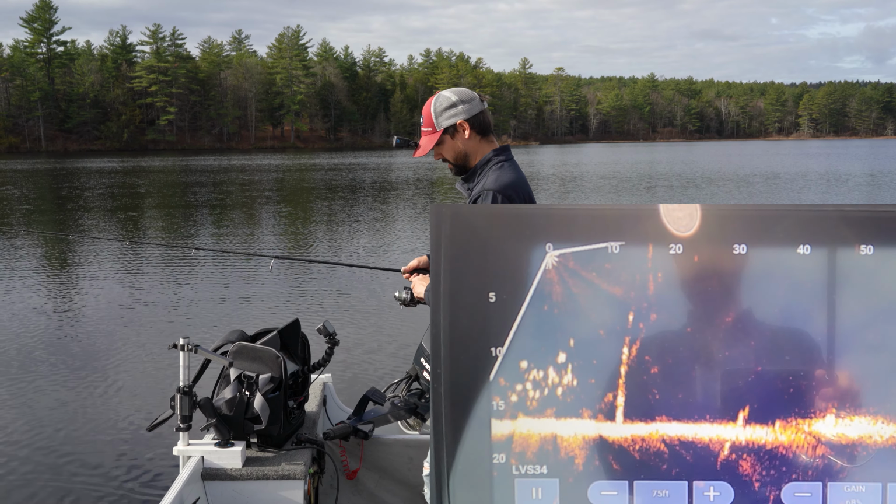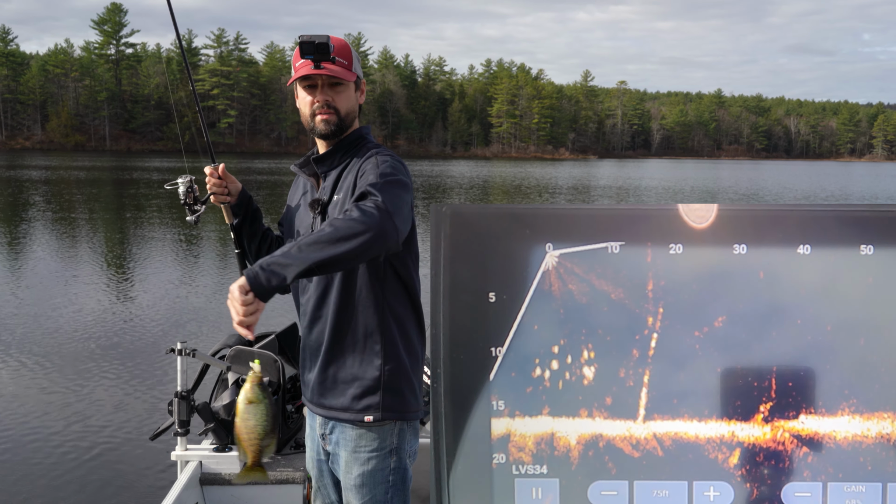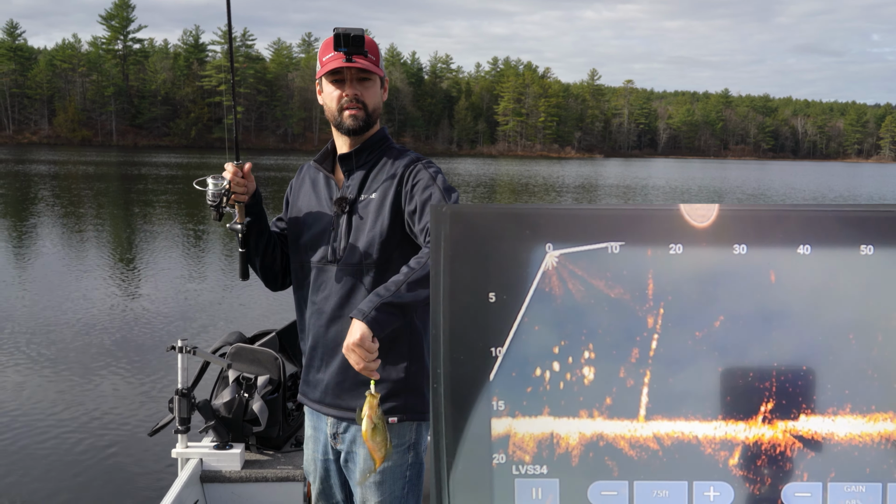I'm gonna stay high and wait for them to come up. Tiny one. Not what I want. Oh my goodness, there's so many crappie. Smaller one, but he's fighting like crazy.